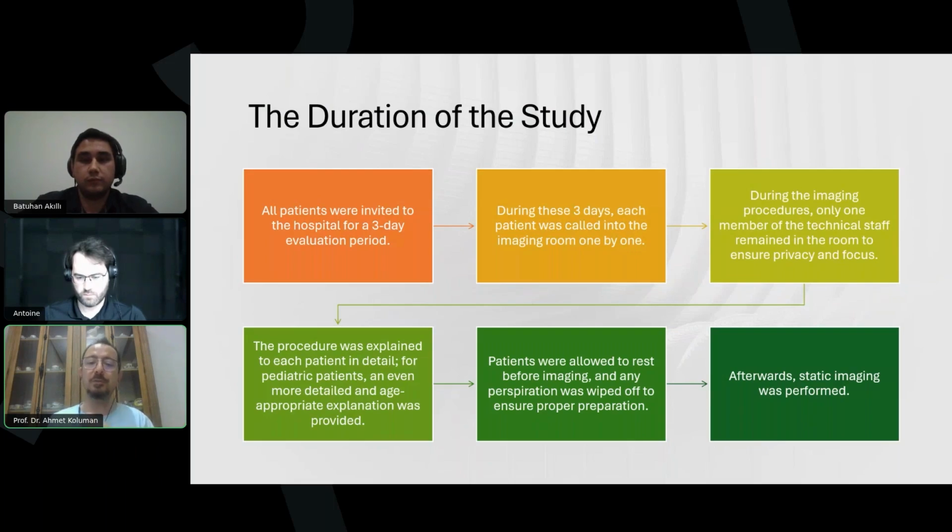Patients were allowed to rest before imaging, as we made static imaging. We didn't do any dynamic imaging. Any perspiration was wiped off to ensure proper preparation. Afterwards, static imaging was performed. We didn't perform any dynamic imaging because we need to understand the limits of static imaging.